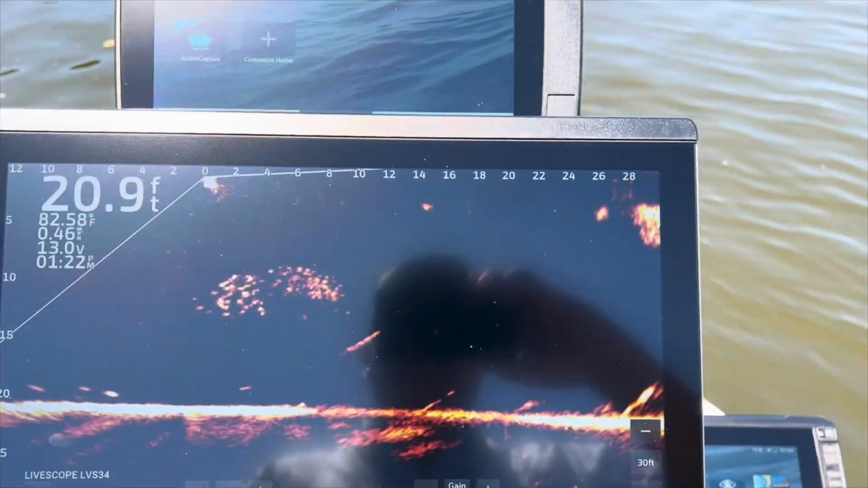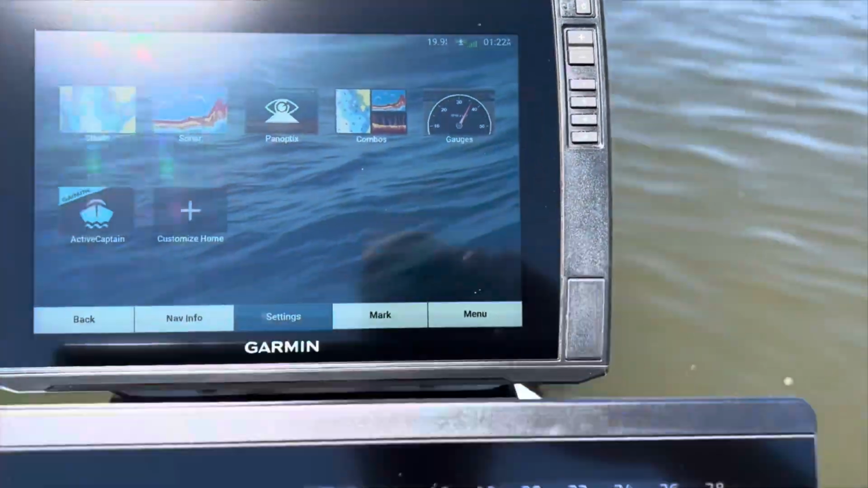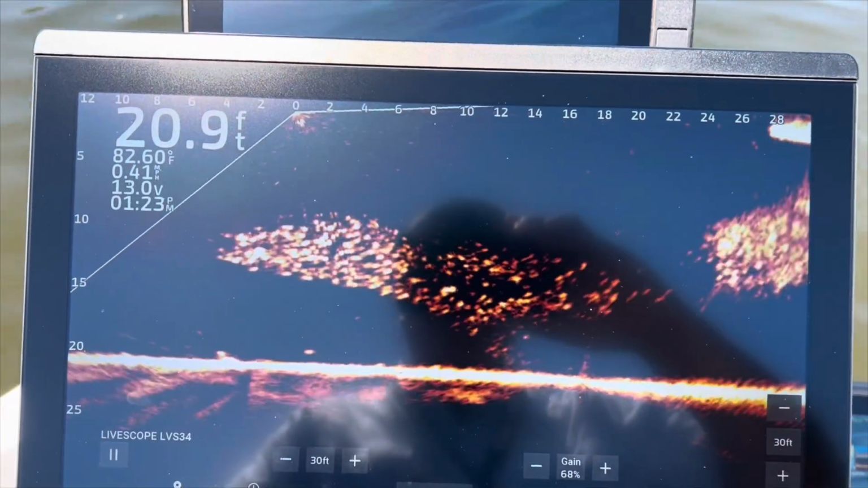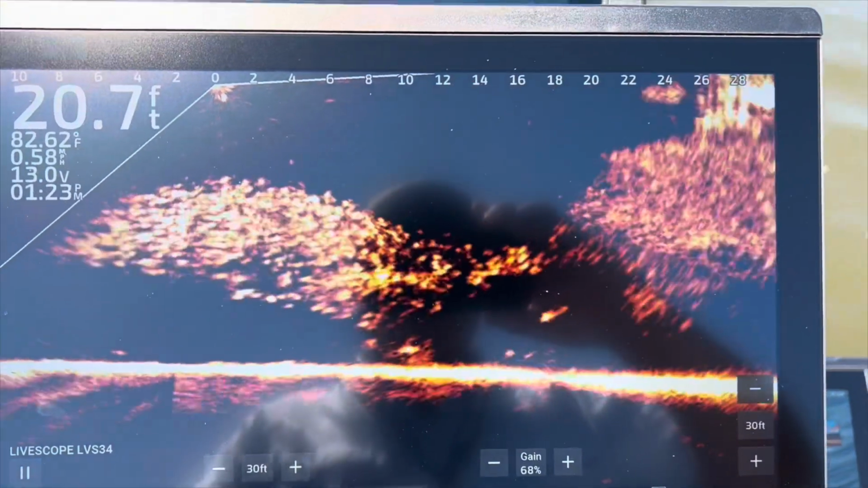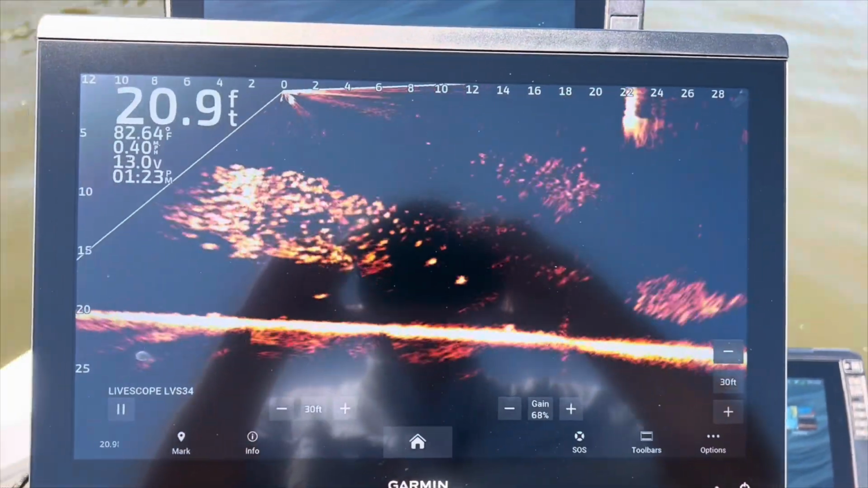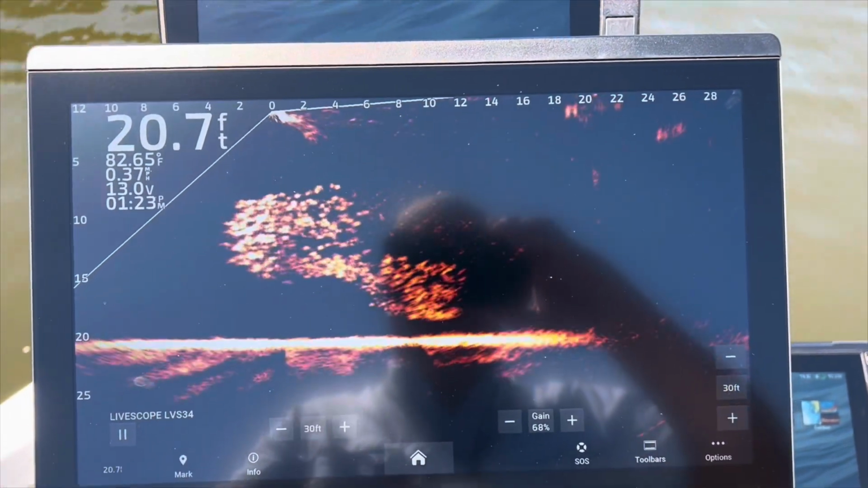All right, now we're going to come down the port side. We've got it set to quad scan on the port side. We're just going to run right in between these docks and let all the bait fish in here.